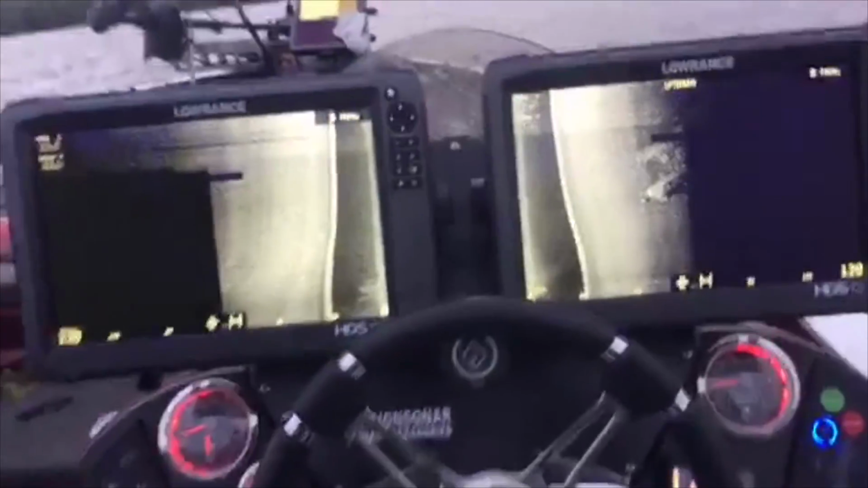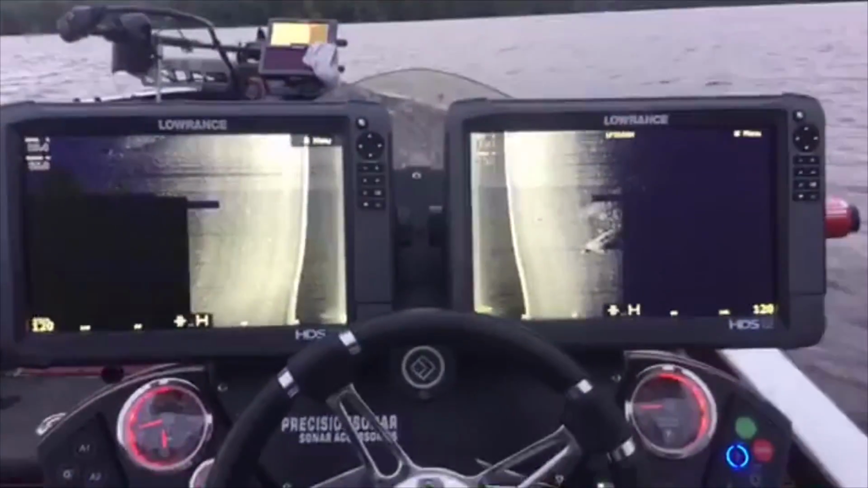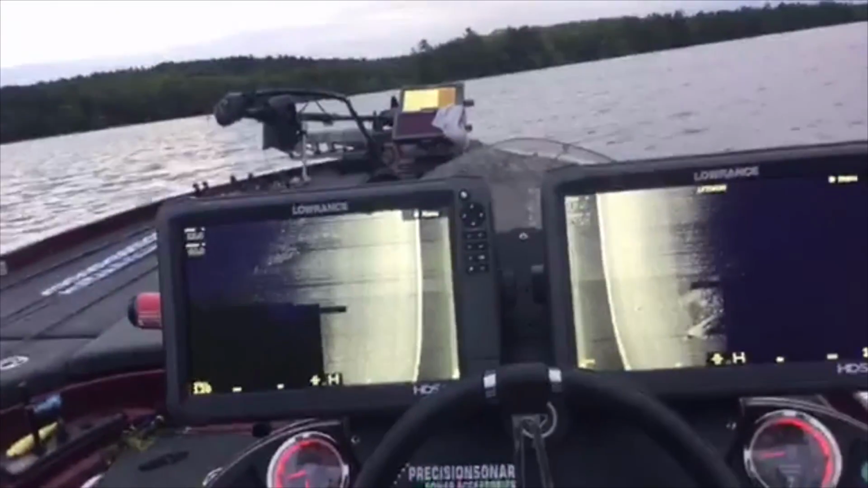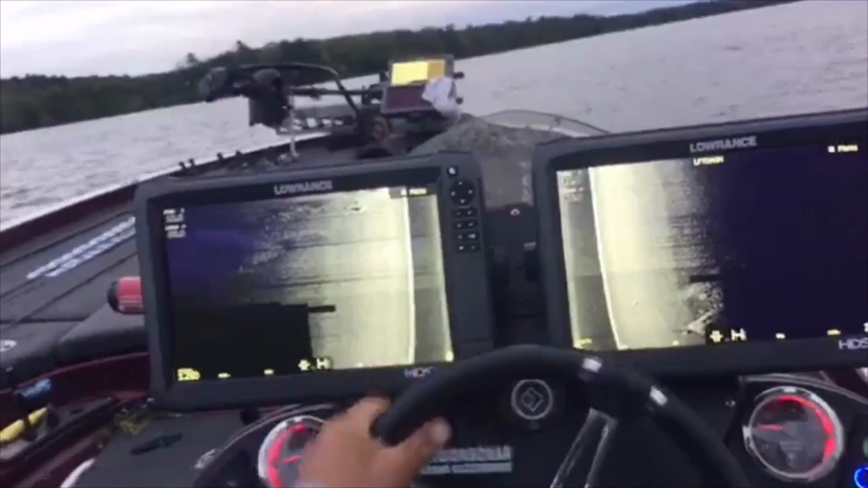All right, so here we go. It's going to catch up in a second, or it's actually working right now. But this is one of the cool things you can do with dueling units. And like I said, you can do a lot of really cool things with one unit too. But if you want a really big, clear picture, you could split your 12s or split your 16s or 18s or whatever you have and take a really good look at what's out there.